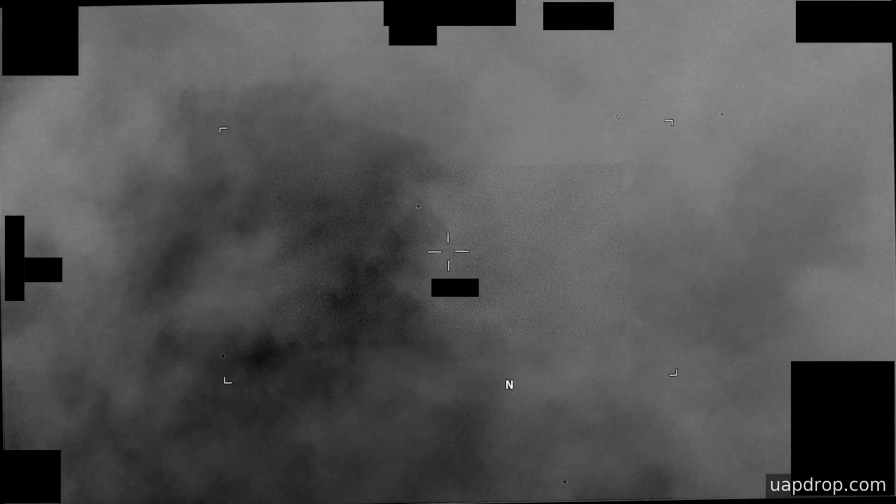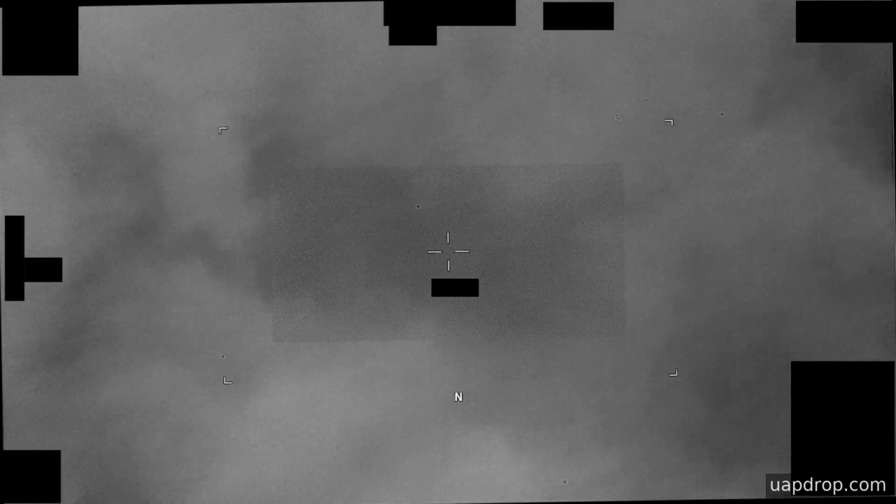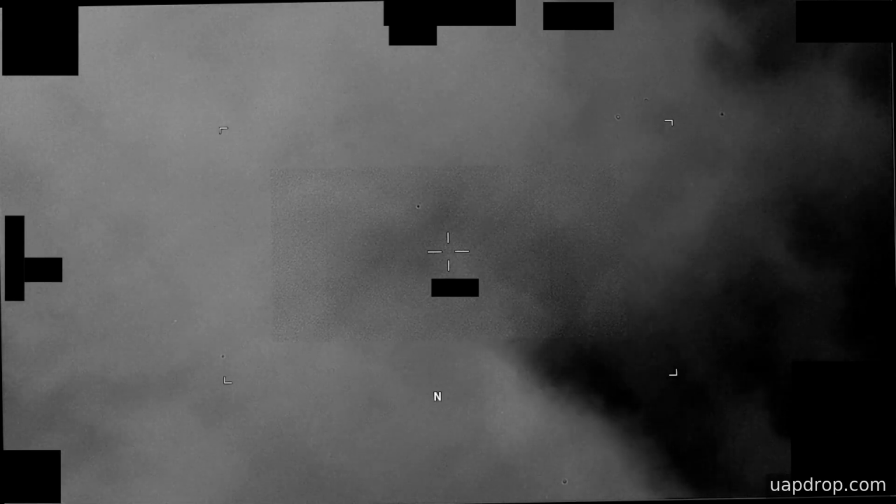The footage lacks corroborating modalities such as visible spectrum imagery or multiple sensor tracks that would normally help confirm whether the pixel cluster represents a solid, remotely propelled object or something more prosaic. The case is indexed in the public archive under PR-003 and is labeled resolved-as-migratory-birds in the file metadata. That label appears alongside the original submission notes, which emphasize uncertainty about source and the limits of the sensor data.